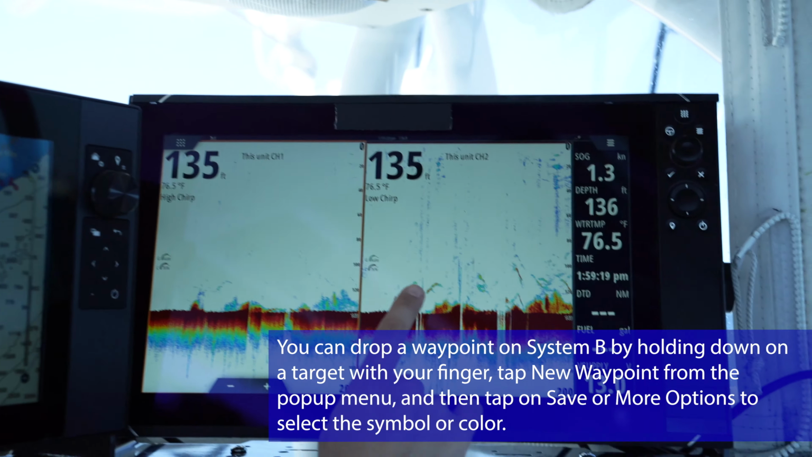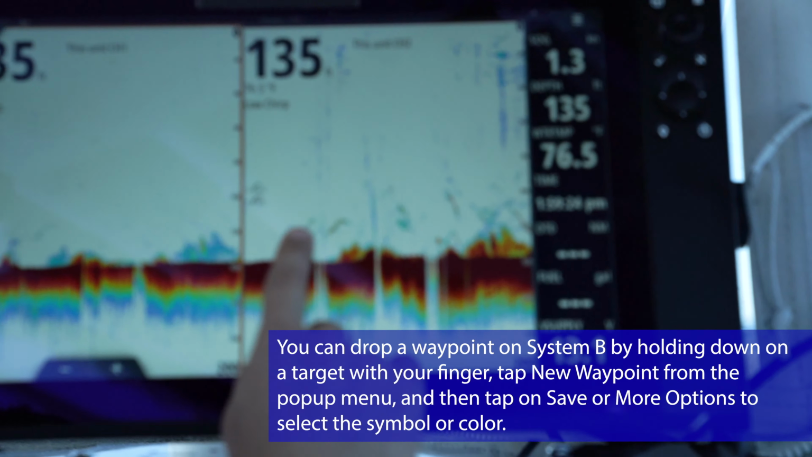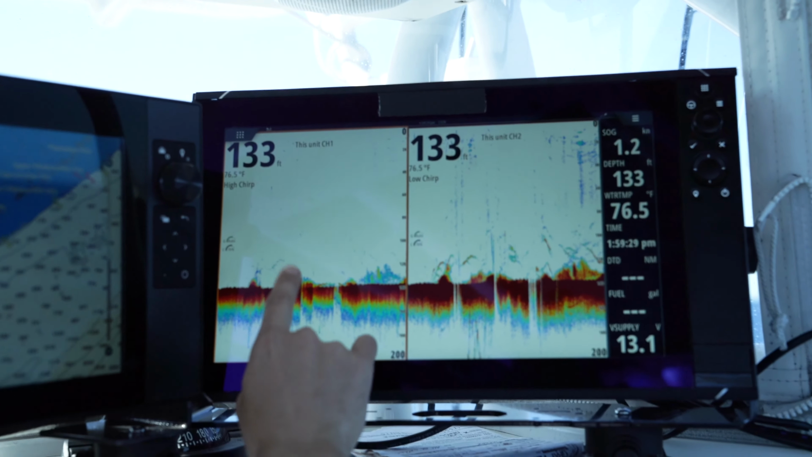Right? So you've got some decent structure here. We got some fish symbols. It's picking up some good detail. We could see a lot on the low and the high.